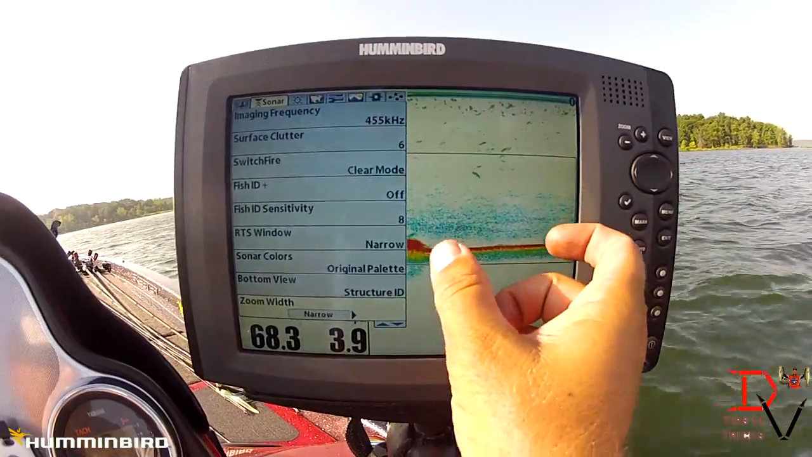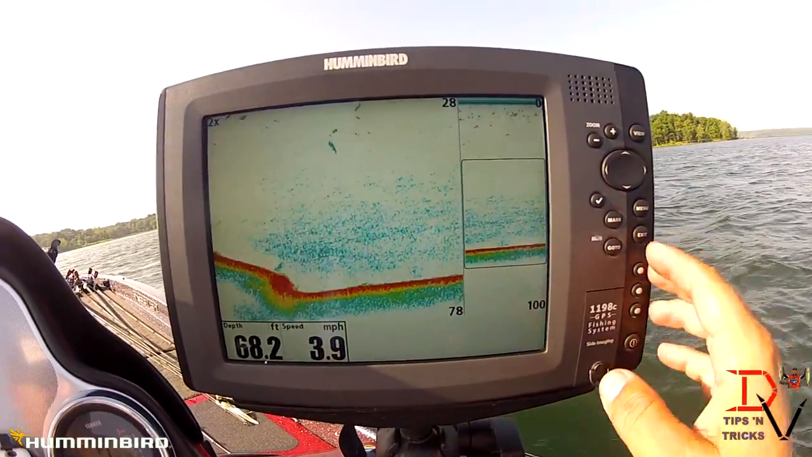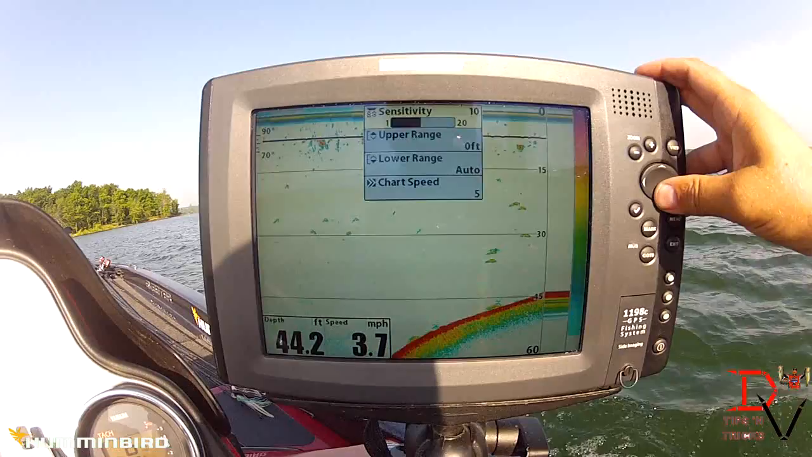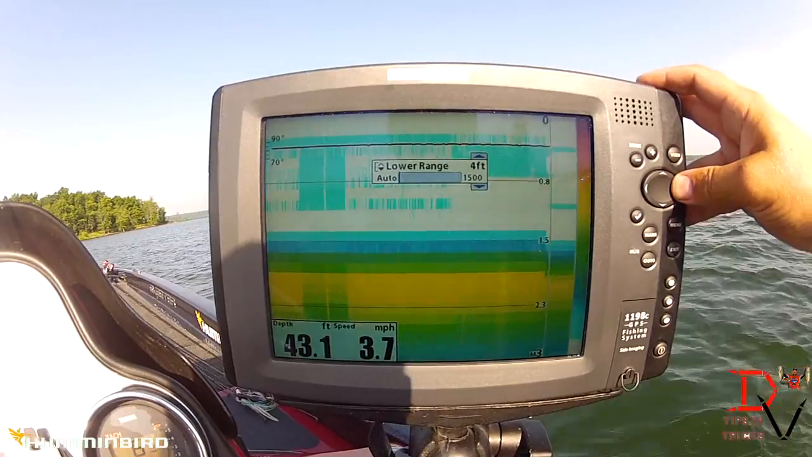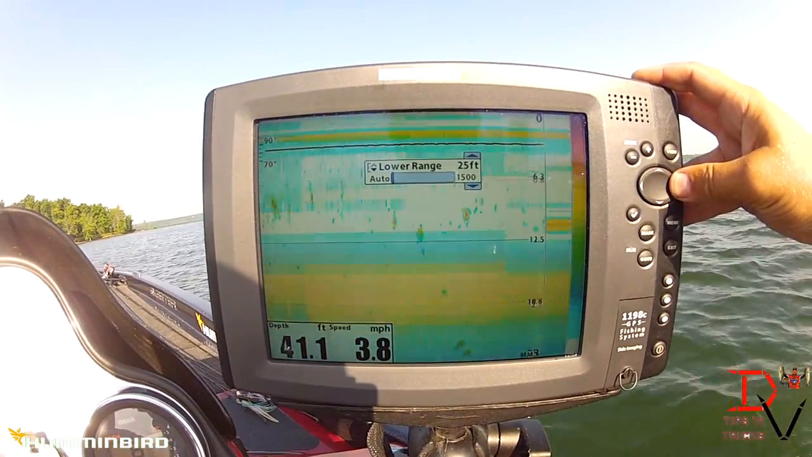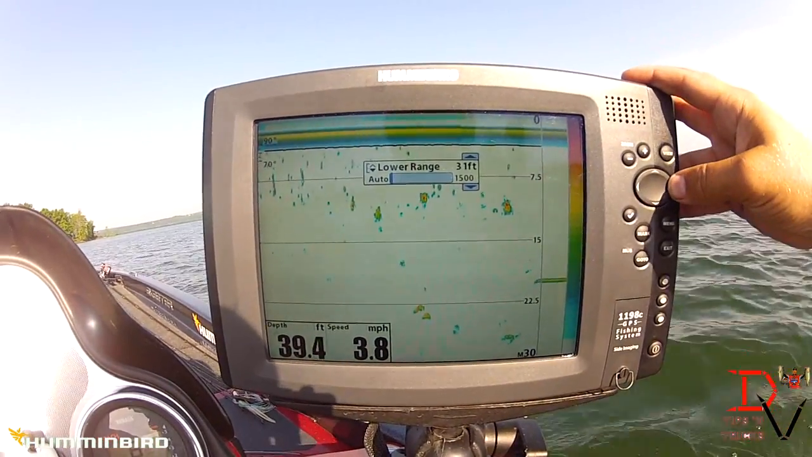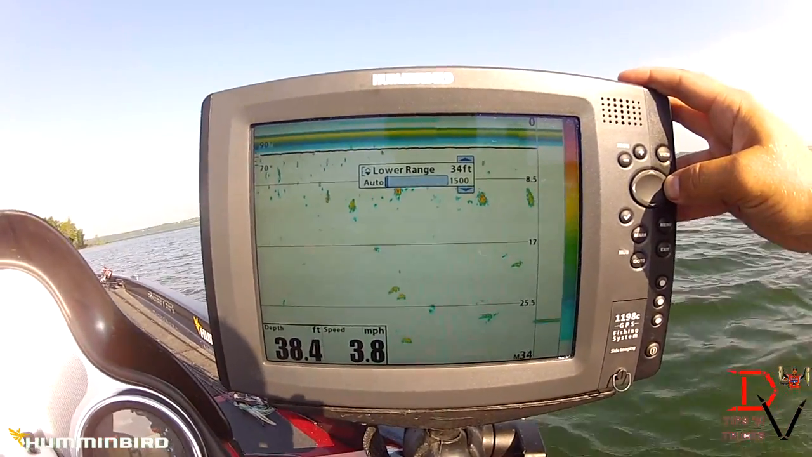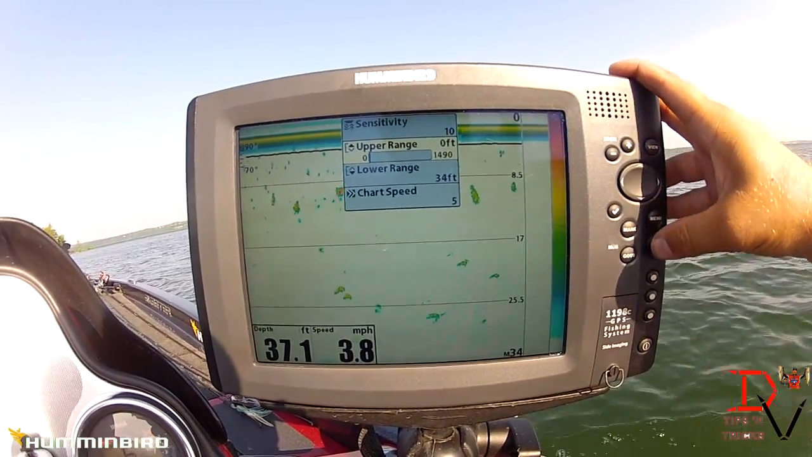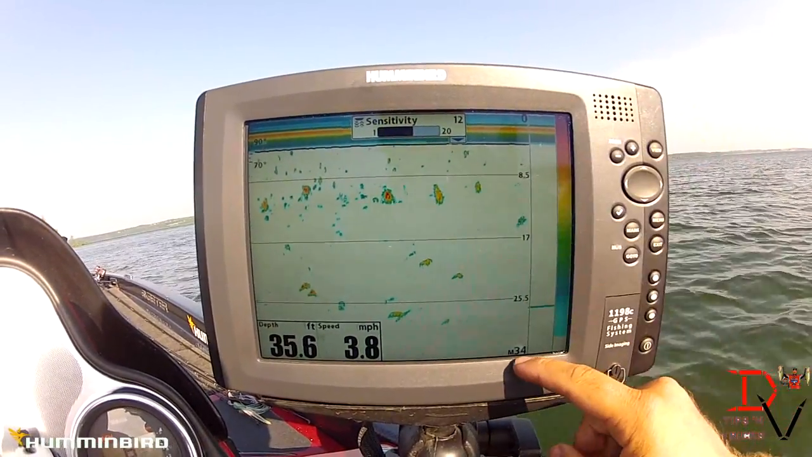What that does is, this is a regular sonar, this is the zoomed area. So if I want to zoom in on that area, you can set a lower range. We'll come down here, we're going to set it at 30 foot. If you want to help blow this screen up, we're going to give it just a little more. What that does is now we're looking at 0 to 34.